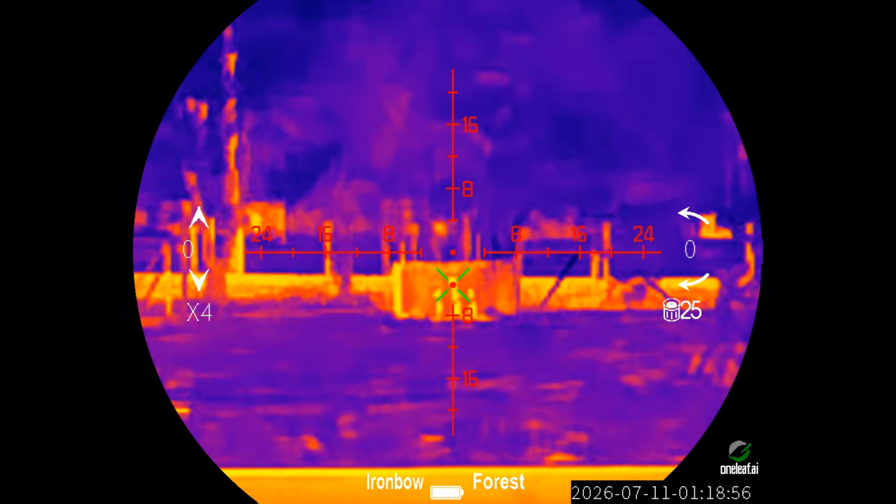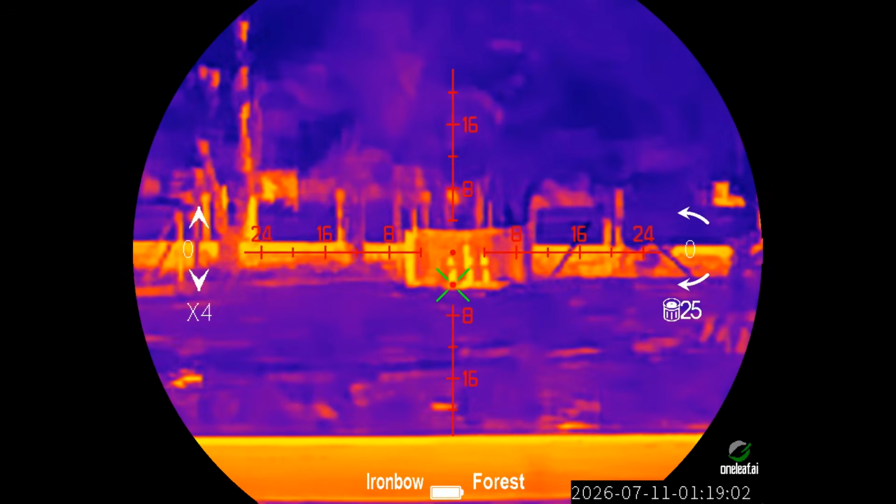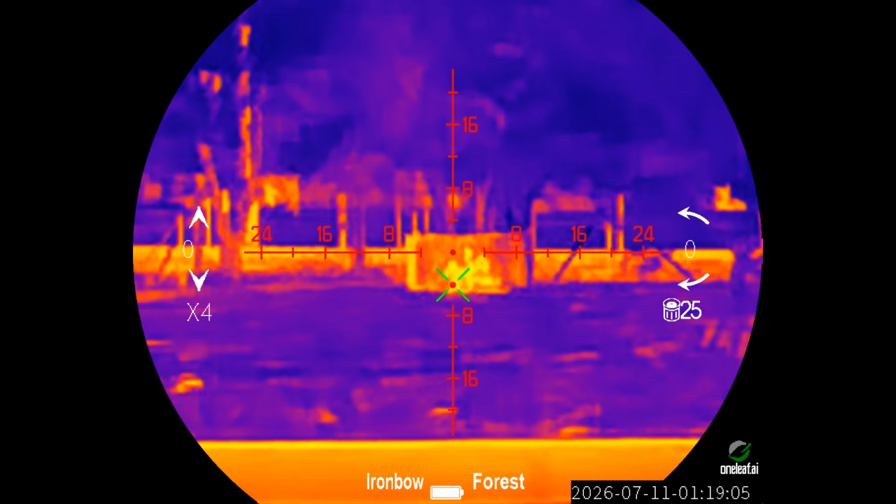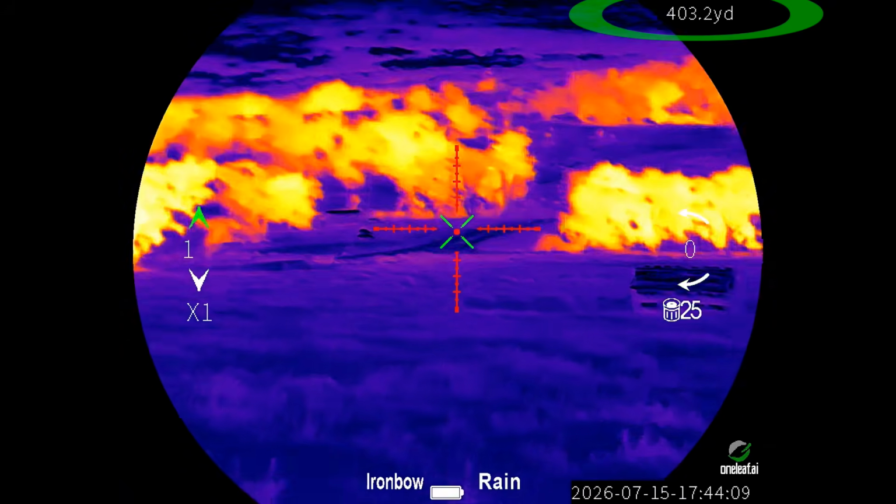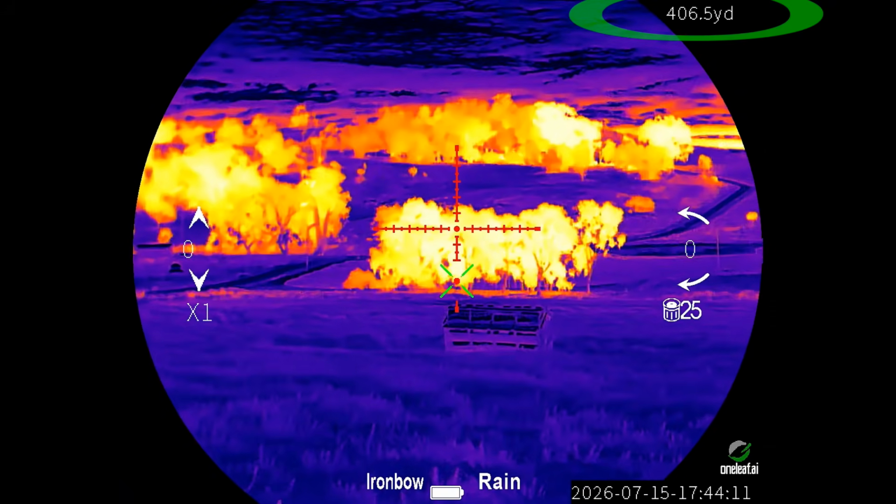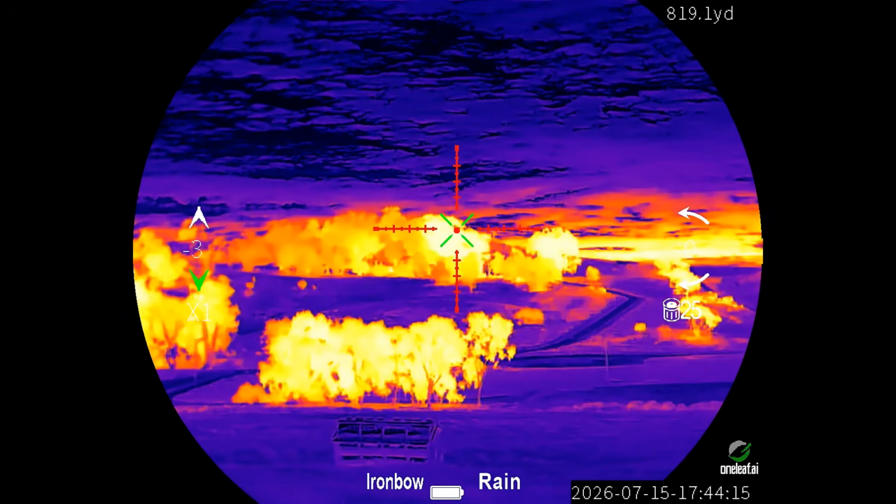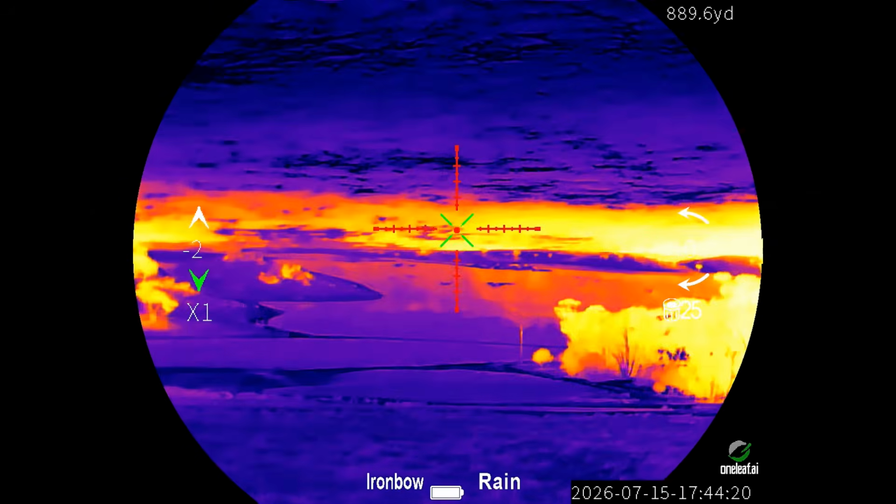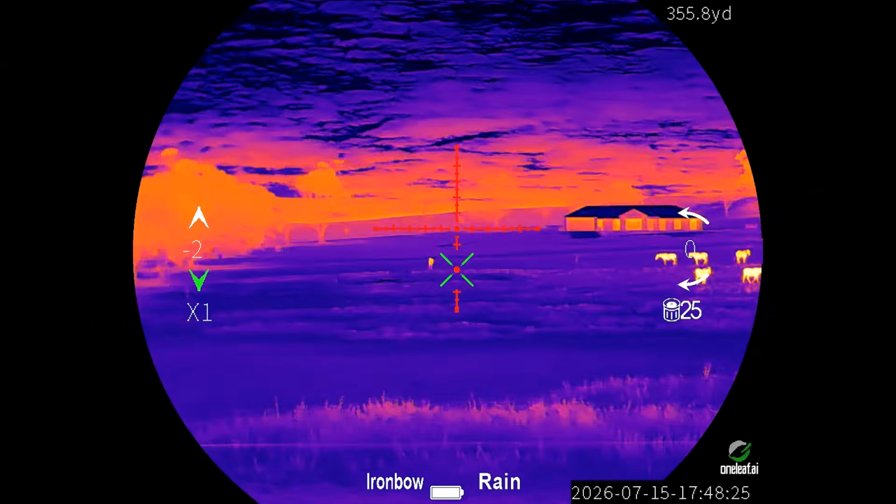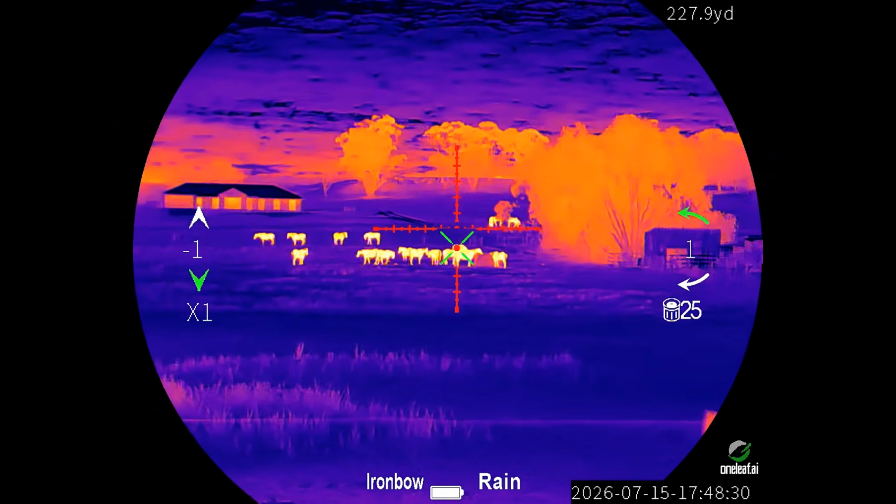Worked faultlessly. I've gone through and checked the ranging side of things. Laser rangefinder works as well as you'd expect. Spot on. Tested it out to just on 1,000 yards. Optically, it's not really up to that sort of distance. You can make out shapes and things like that, but that's not really what this would be designed for. I'd say it's still going to be able to take on targets if they're big enough out to 1,000 yards. And the ballistic data will go to that place as well.